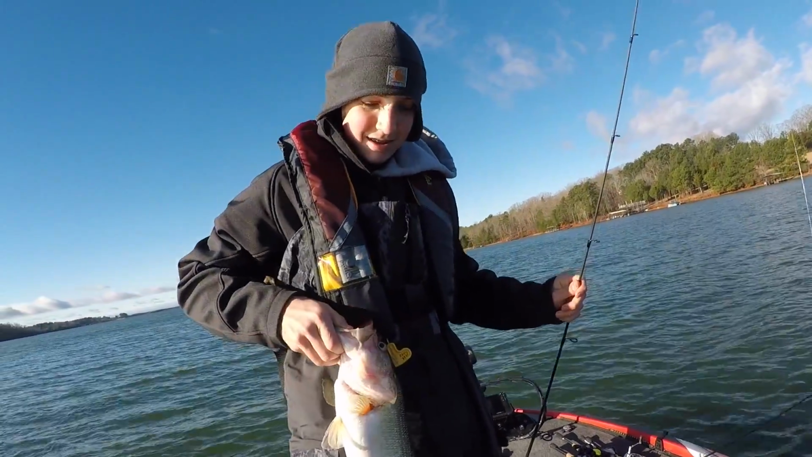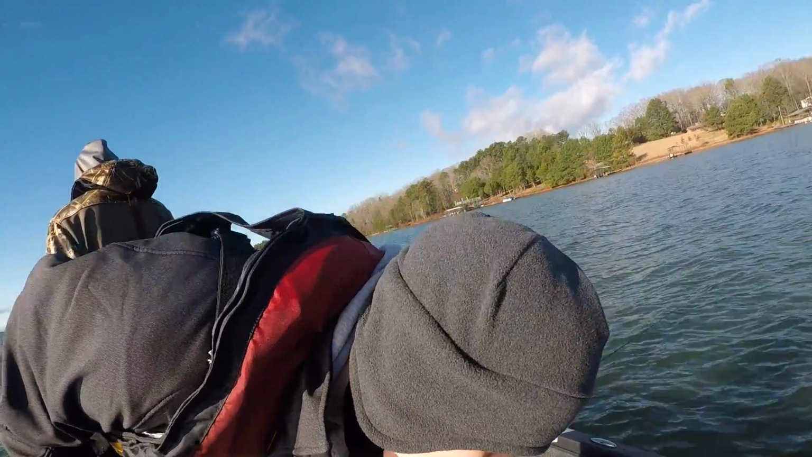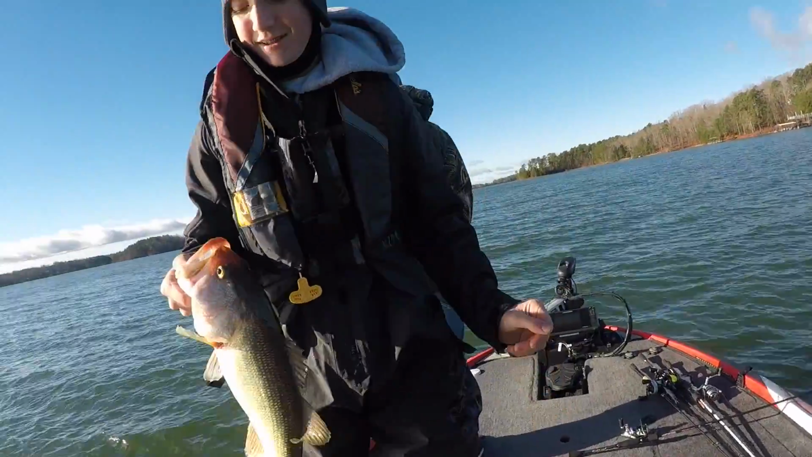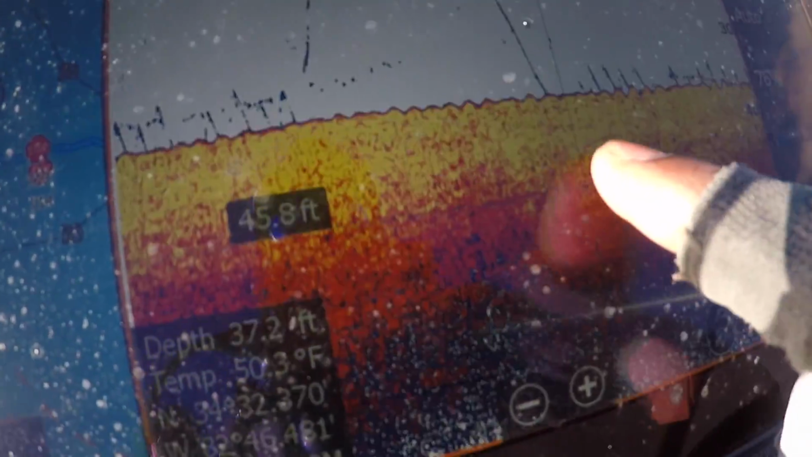What's your biggest fish you caught? I don't know. I caught him. The biggest one I caught ever at a lake is about 6. That's right there. That's the fish right there. Get back to it. Yeah.